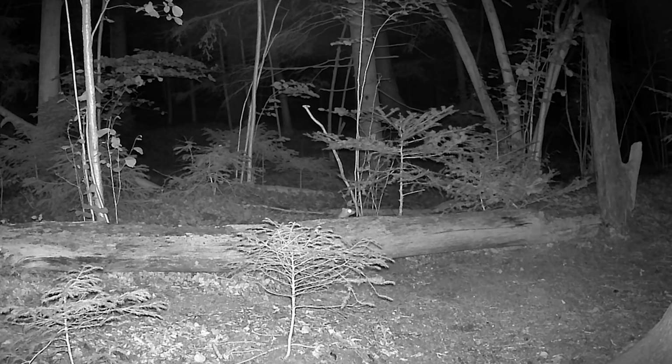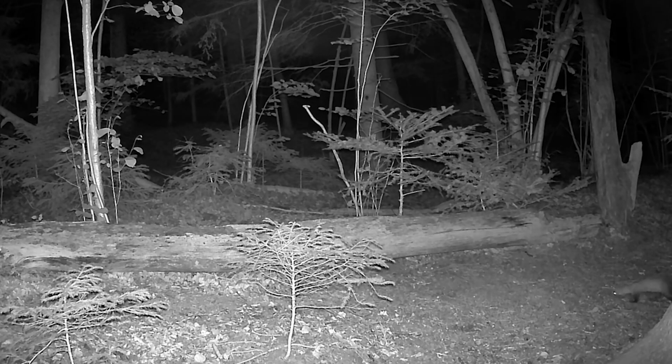But the most interesting thing happens next. The fox continues her patrol and heads straight for our camera trap. Look, she stops just a meter from the lens and looks straight into the frame. For a moment, it seems she's figured out our plan and decided to pose.